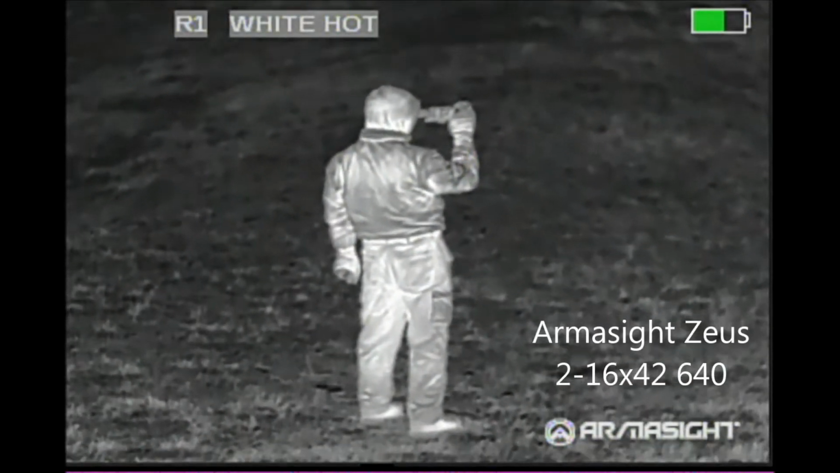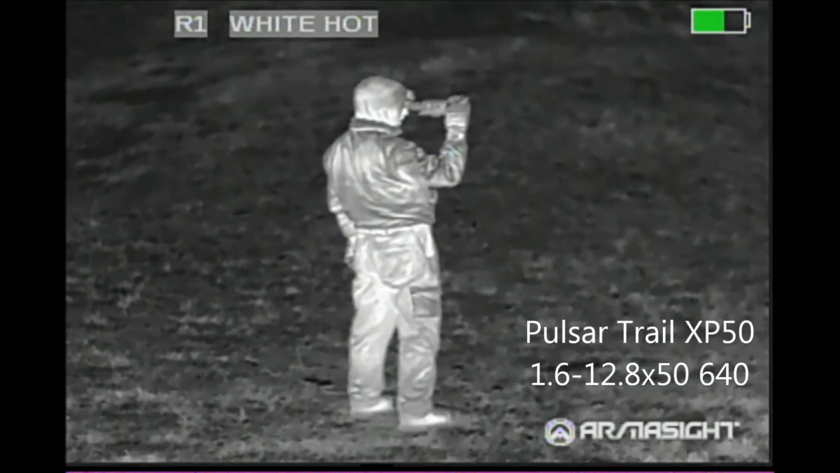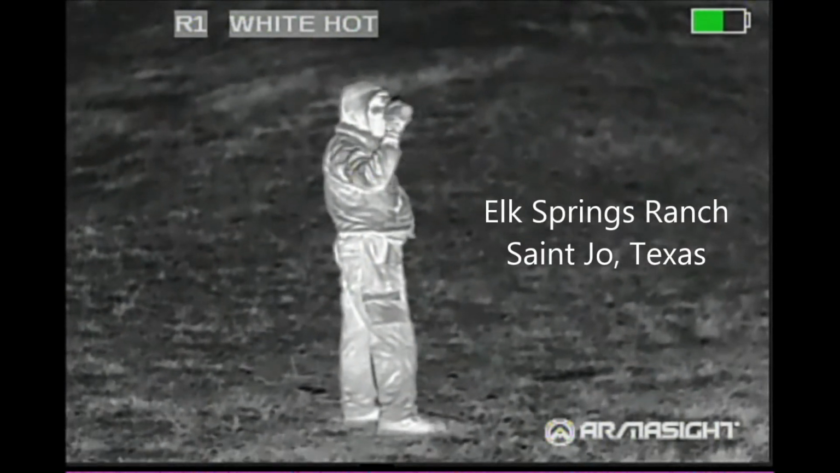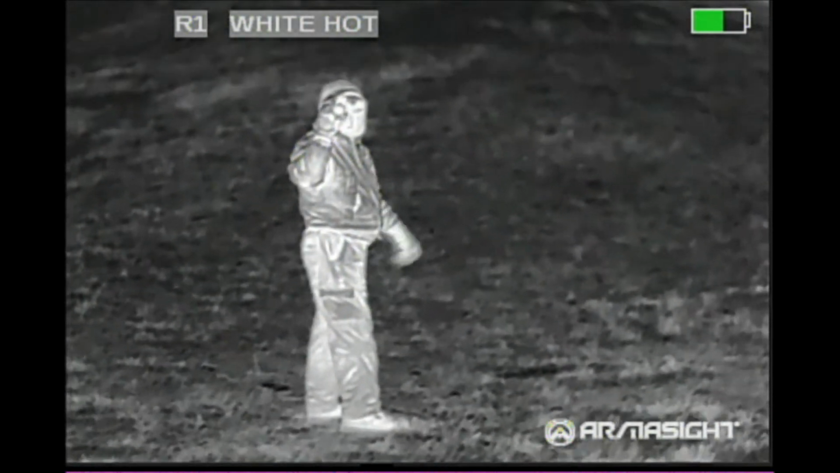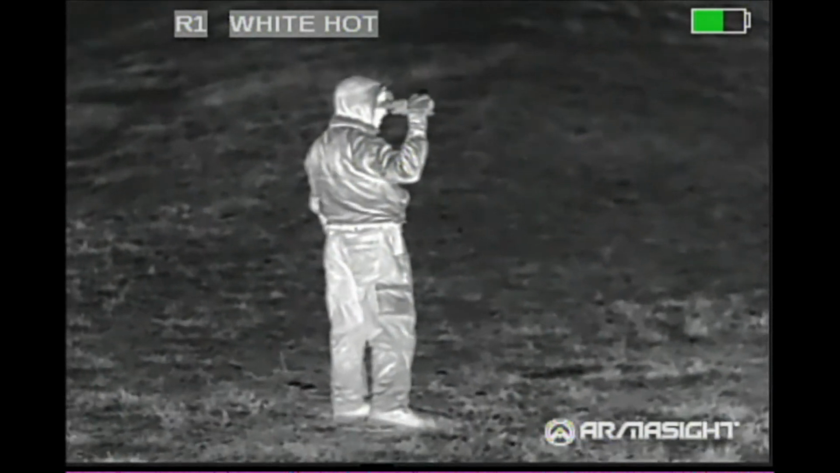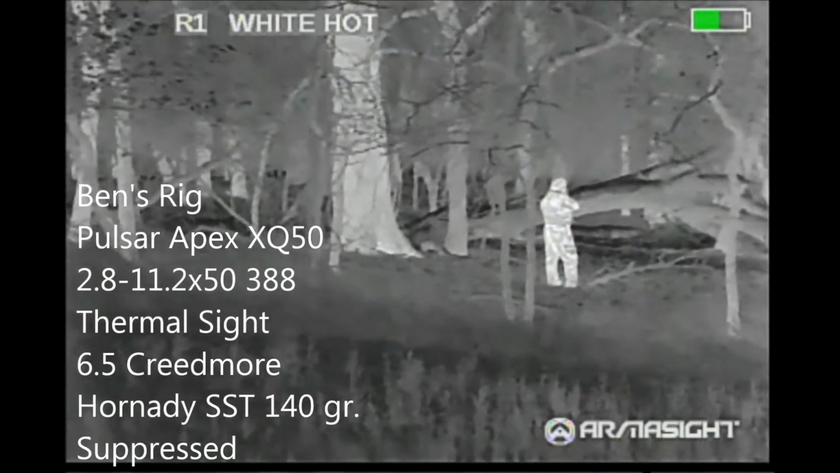I'm watching him with an Armasight Zeus thermal sight as he's scanning the local area with the Pulsar Trail XP50 here in the campground where I often hunt at Elk Springs Ranch in St. Joe, Texas. Say hello, Ben. We ended up spending about 3 hours in the campground area without any luck seeing hogs, so took off across the property, scanning from the truck.